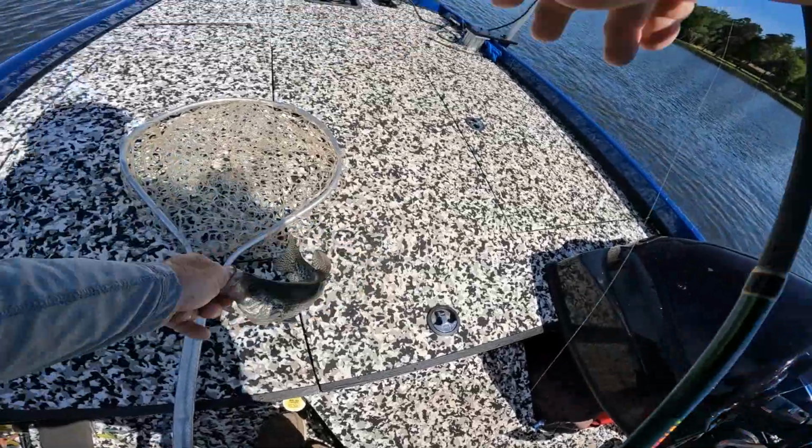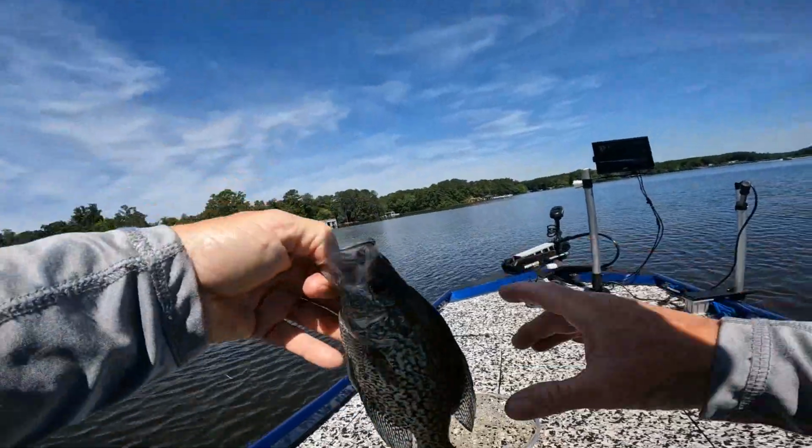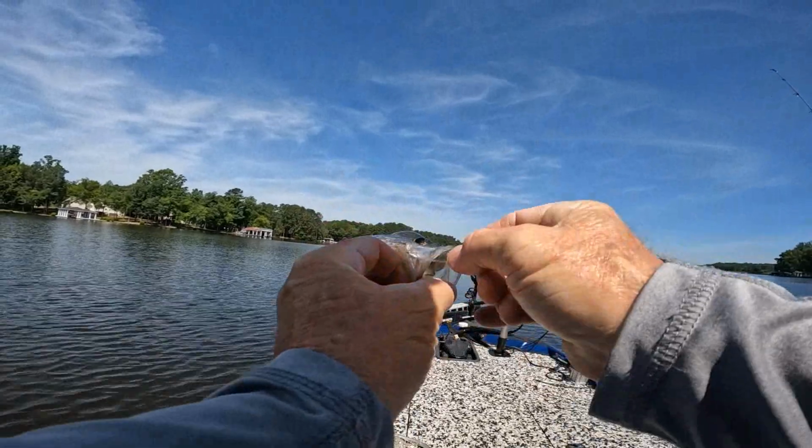Again, some of these are males just finishing up from the spawn. Look at that. He's still got the black in him. He probably will make 10 inches. That's probably about it. He's probably 9 7/8. I don't get exact though.